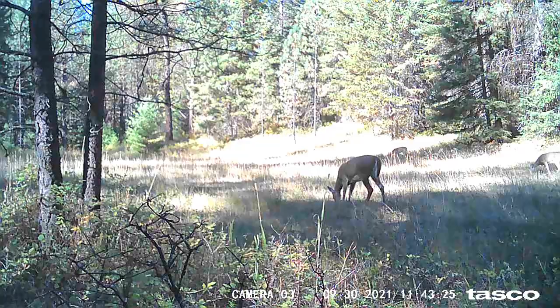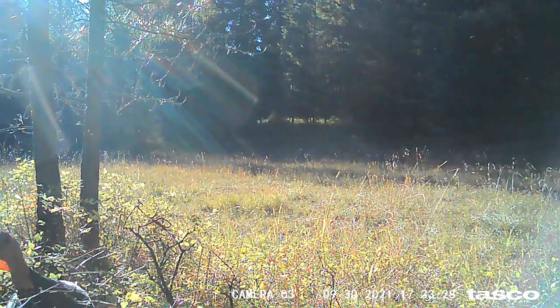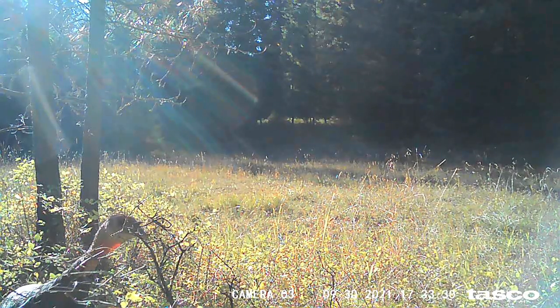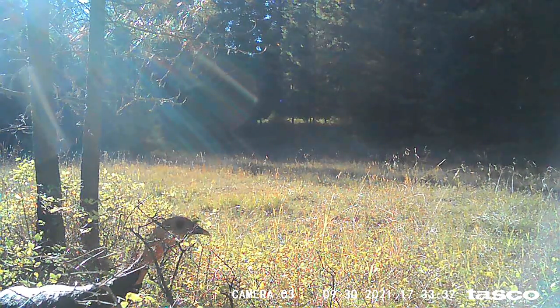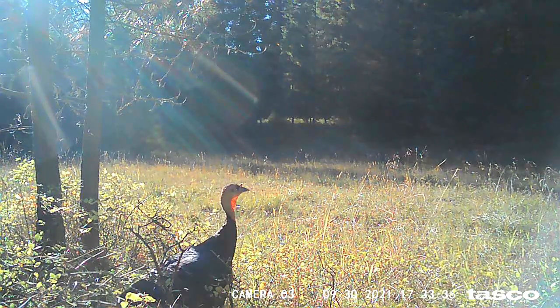This next clip is just a little 3 doe herd peacefully grazing in front of the camera. And then the next one is a turkey hen. They got pretty close. I don't know if she was actually looking at the camera or what, but she was pretty close to the camera in this one clearing.